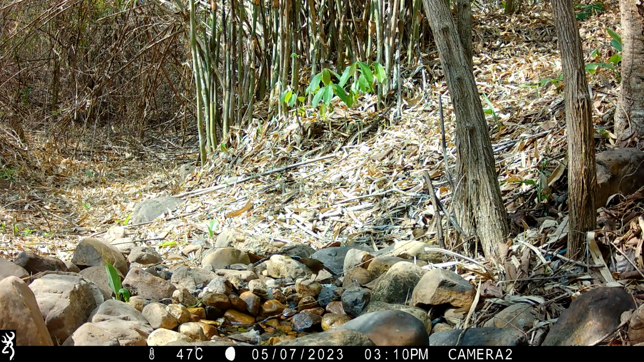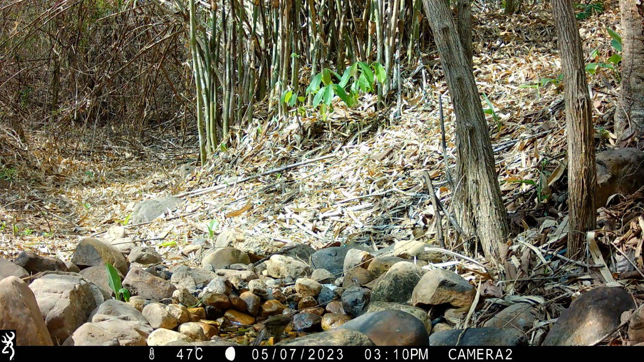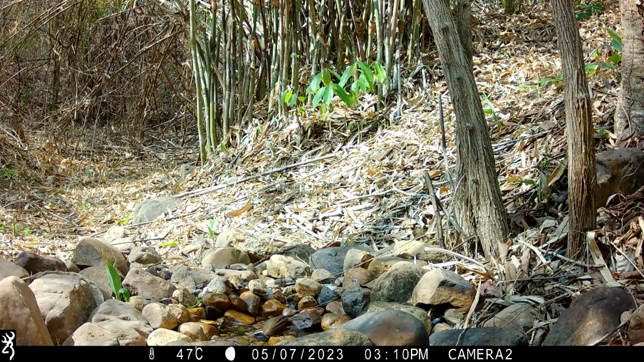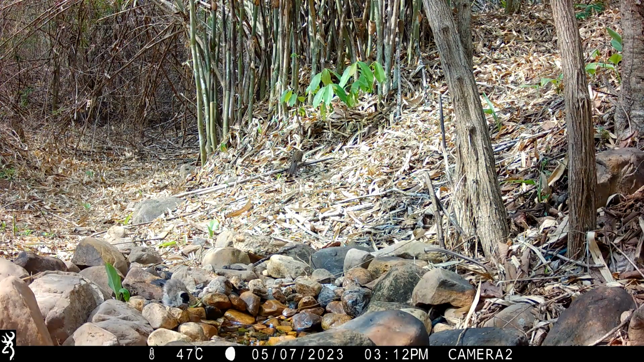As I was saying before, I was also hoping for something like a green magpie. That would just be absolutely wonderful. At the other pool that we made, we got both greater and lesser necklaced laughingthrush, but no white-crested, although I have seen them on the land in this area.